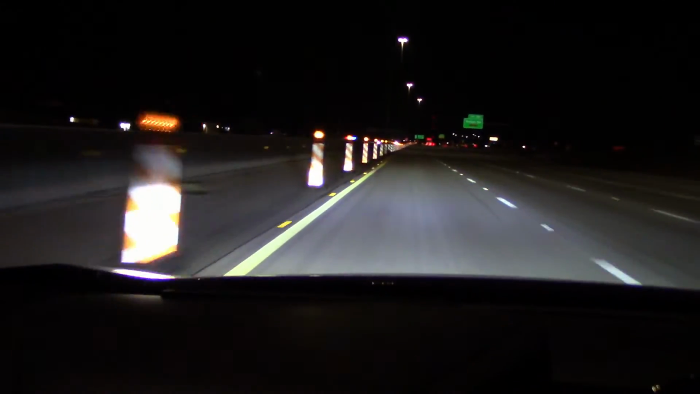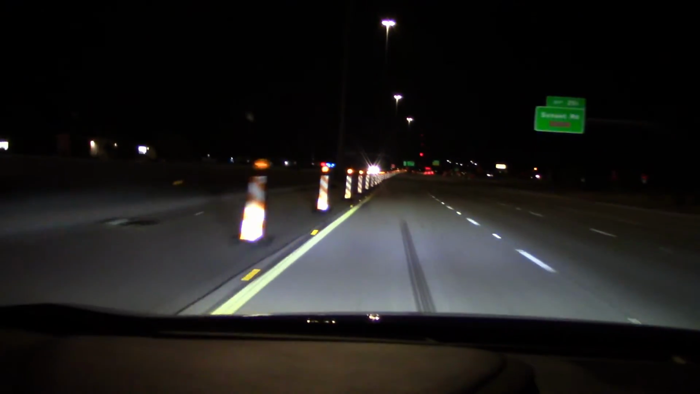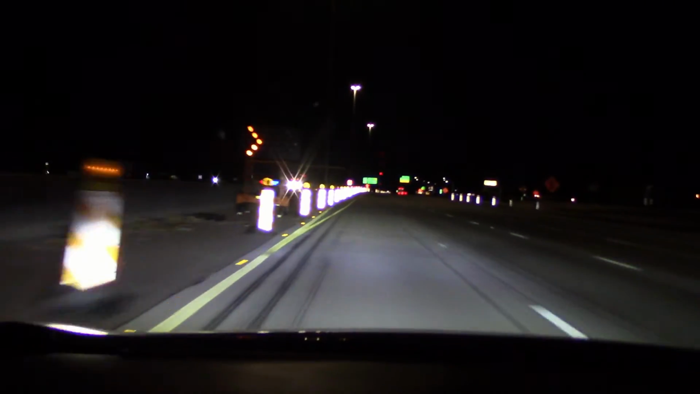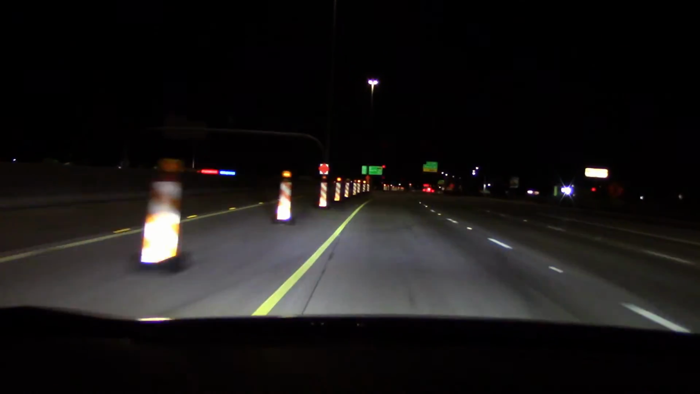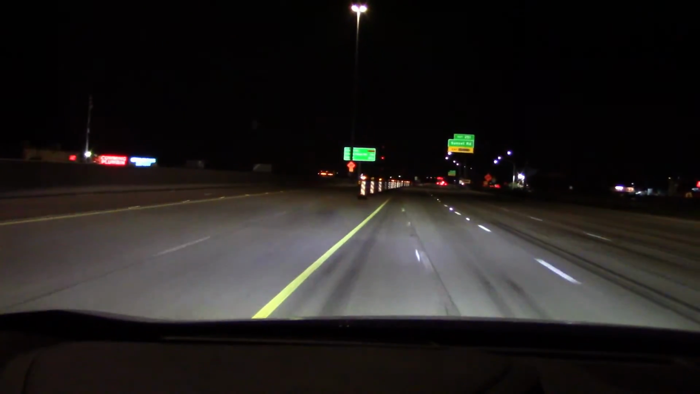And we got some road hazard signs here, reflective types. Got the low beams on. Yeah, the brights definitely lit up everything, going down about half a mile. We go to low beam. Can't see much above 3 or 4 feet.